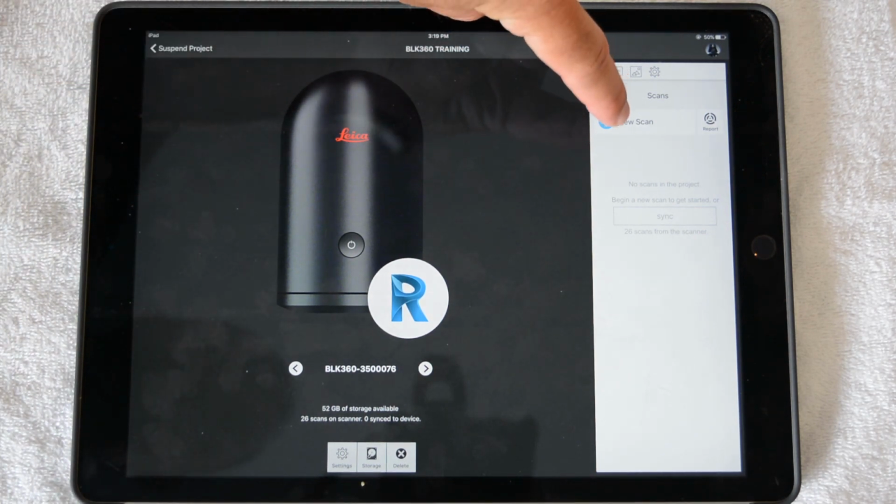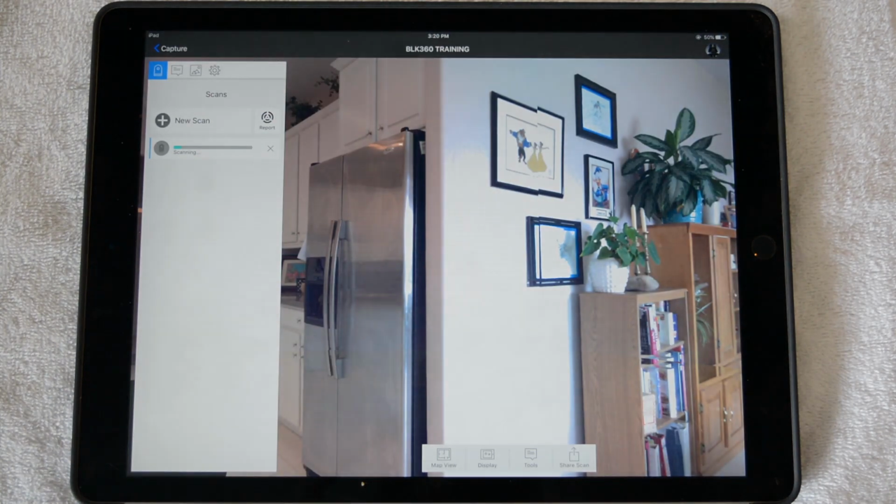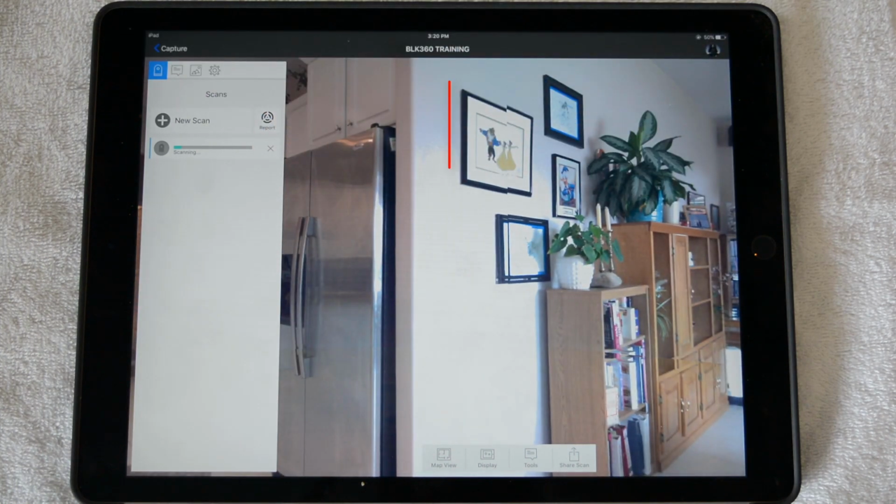So up in the upper right-hand corner, we can go ahead and hit New Scan, and this will go ahead and start the scan process with the BLK360. Once the progress bar indicates scanning, you can tap on it. This will open a live view of the images streaming into the iPad. In some cases, you will notice a misalignment of the images along the edges. Once the scan has been completed and transferred to the iPad, this will be processed out and no longer visible.